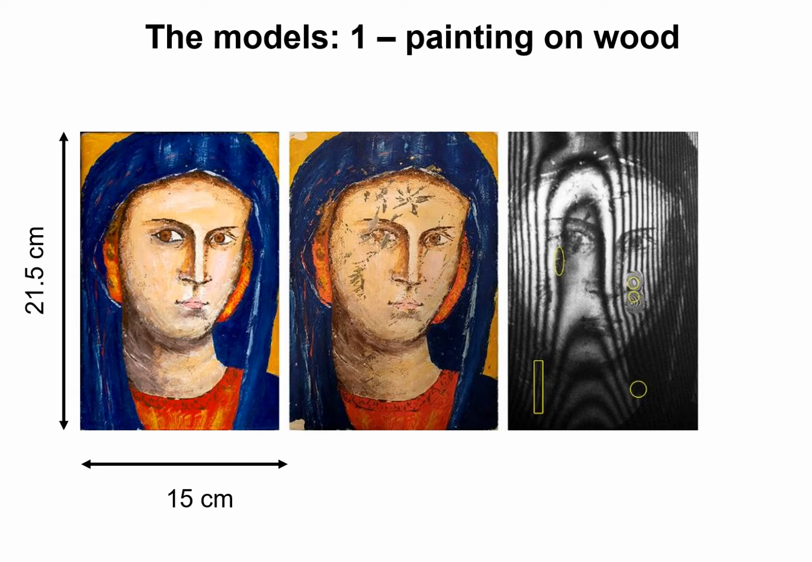The model was realized on a poplar wood panel using the traditional techniques, that means on layers of canvas, gesso, and glue. Detachments were simulated by inserting thin mylar sheets between the layers, and shown in the slide are the dimensions of the models.